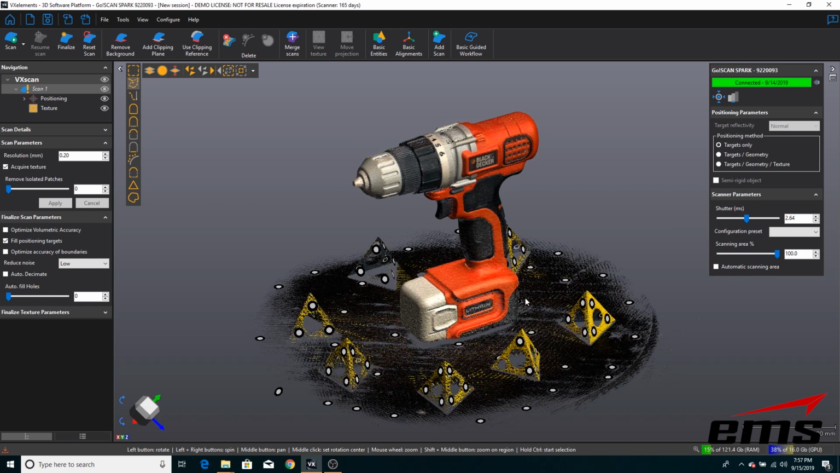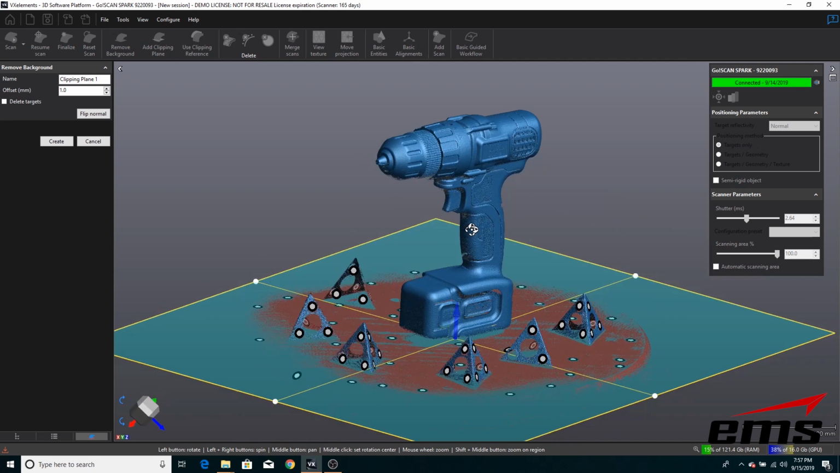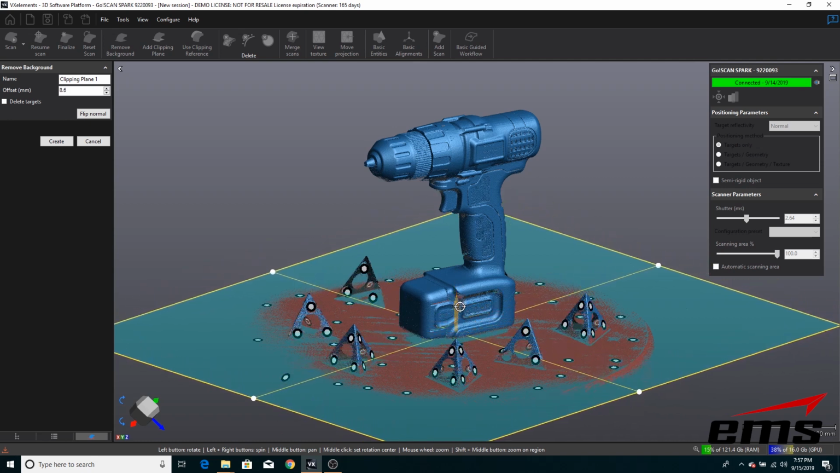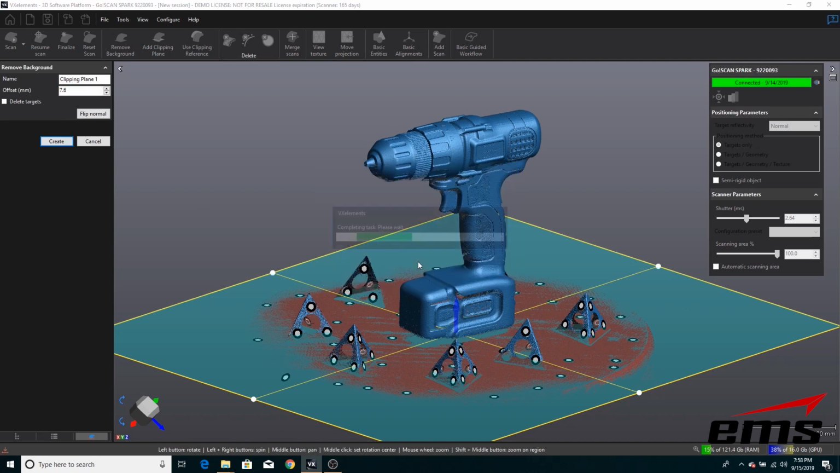Now, a couple other nice things we can do, for example, is I can come in here and say remove background, and that's going to create a clipping plane, and it's going to look for what it thinks is the table, right? Which in this case is this rotary table we're using. And you can see it did a pretty good job of finding it, but I can also then move that up or down. So let's put it up just underneath our drill and hit create, and we'll tell it that we're going to manually finalize later because we want to keep scanning.